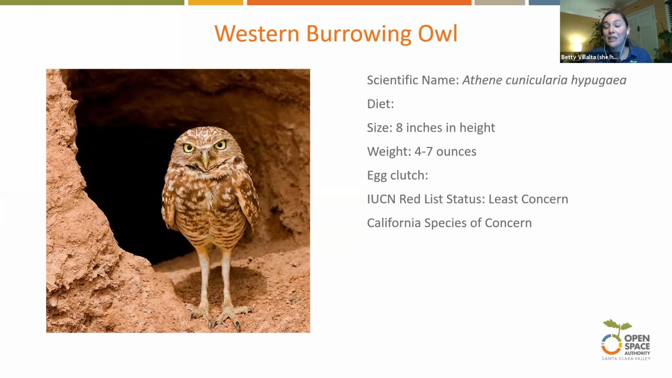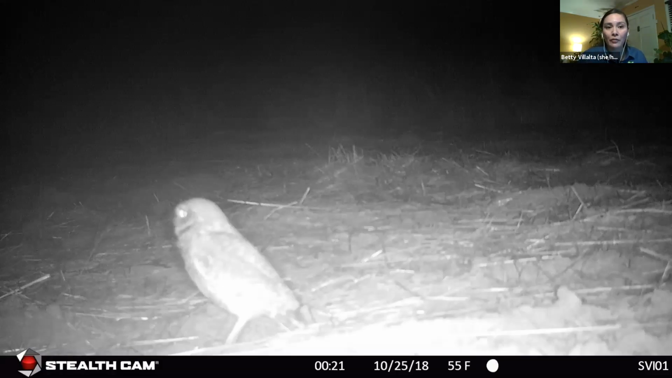So we have some of them at some of our sites, and I think that's such a cool thing. If you ever get to go, I believe, is it Sierra Vista, Terry, where they're most often found? So if you're ever hiking out in Sierra Vista, keep an eye out for them. It's just really cool to know that we have them, and that open space is able to provide a safe habitat for them. And we did not have much footage of the burrowing owl. This is the only picture that we had, so that's all I have to share for that.